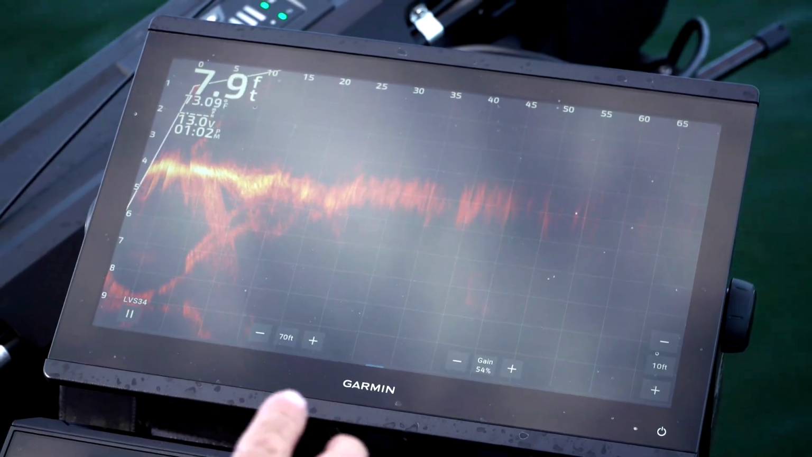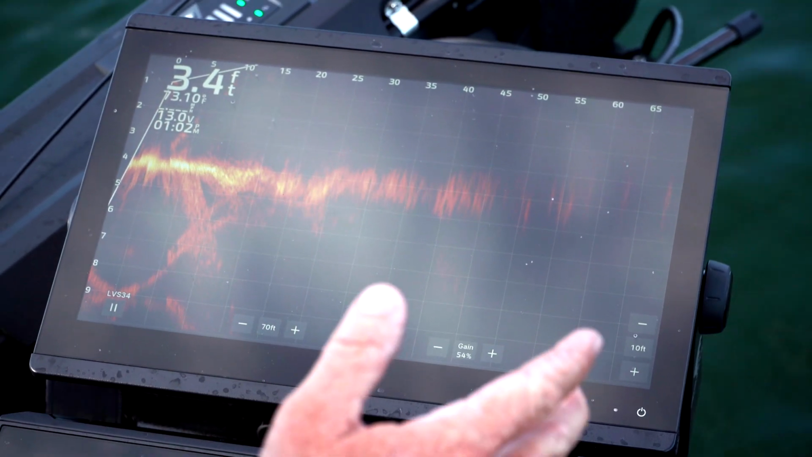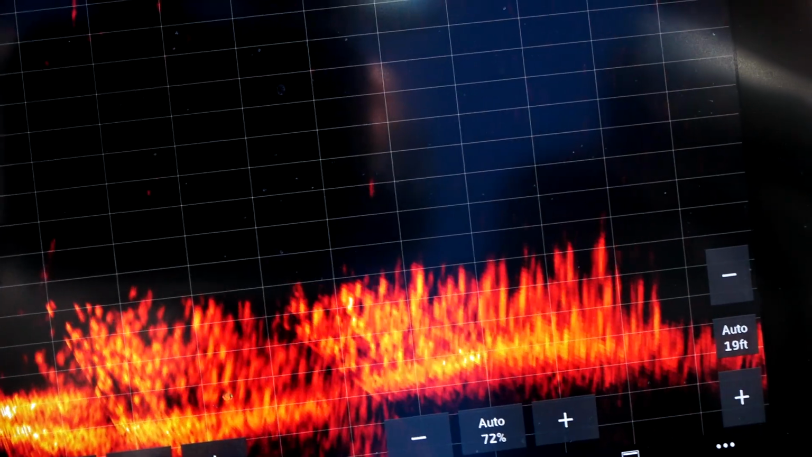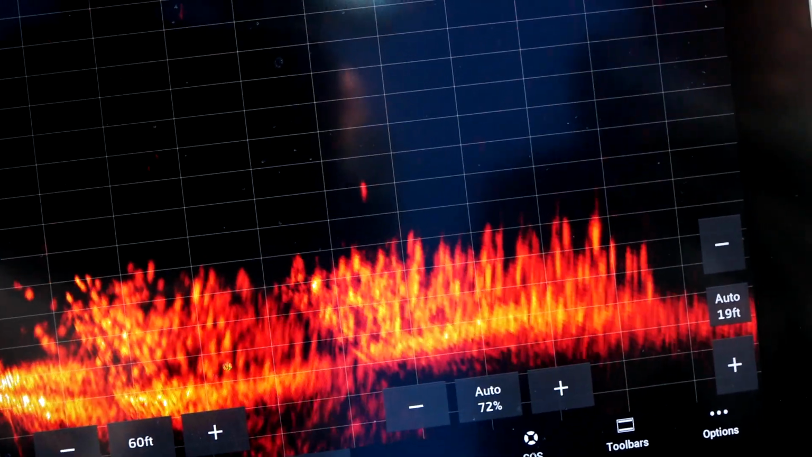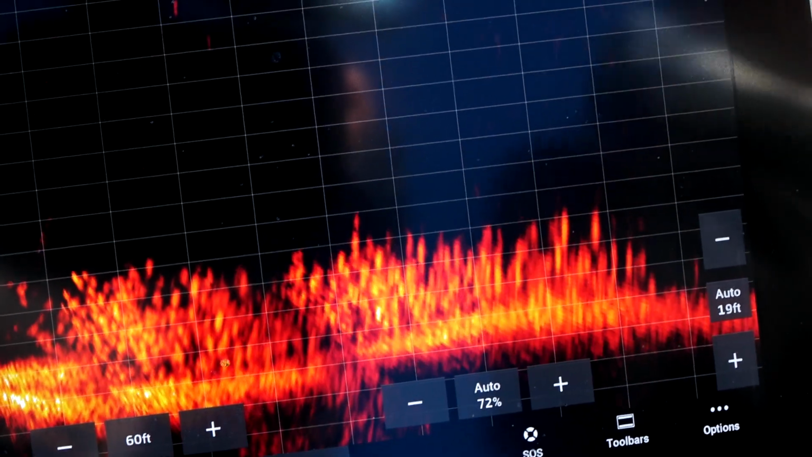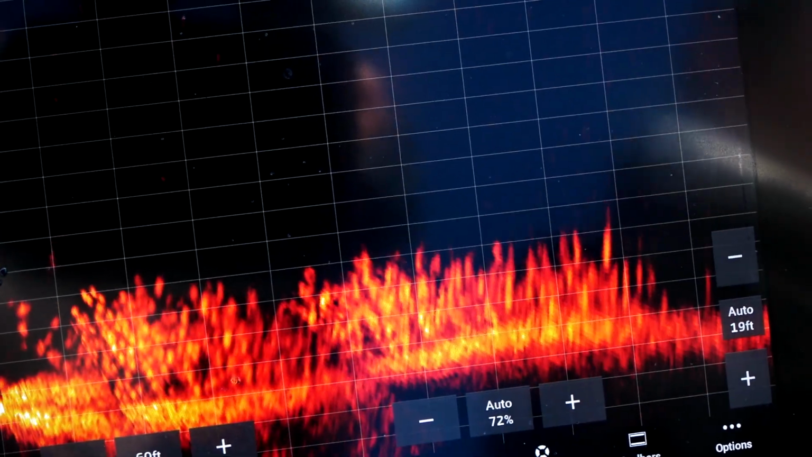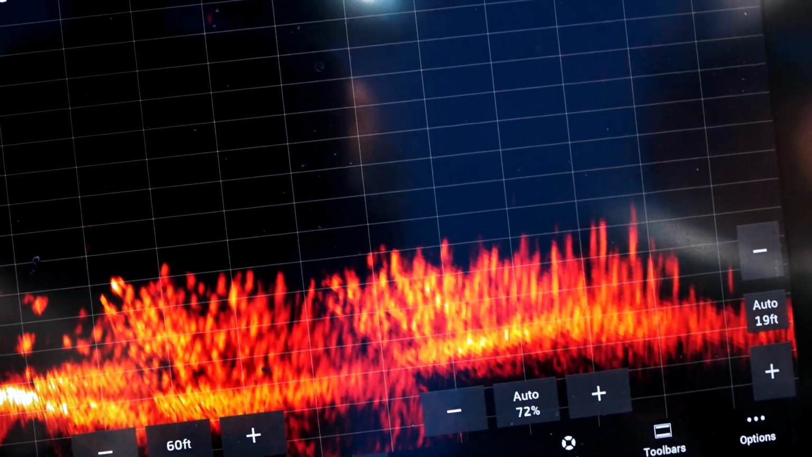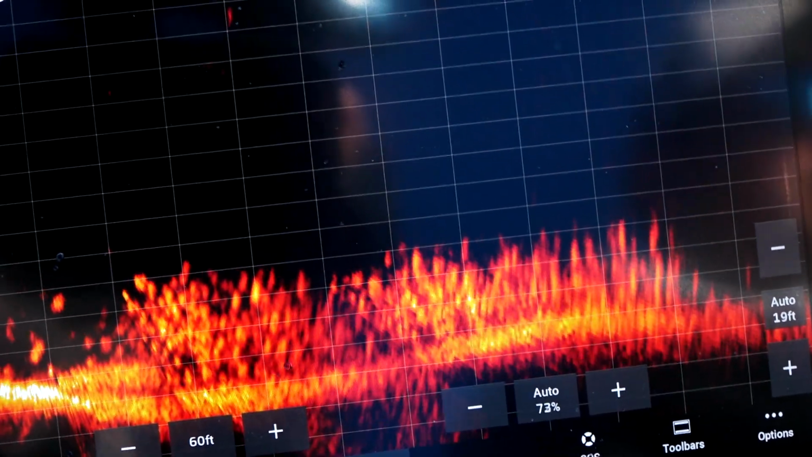There's one thing about LiveScope: there's nothing that can hide underwater now. The old days of going out and putting a brush pile in and nobody finding it are over, because I can simply pull up, make one swipe, and I can see all the brush, all the fish, all the rocks, all of that good stuff.